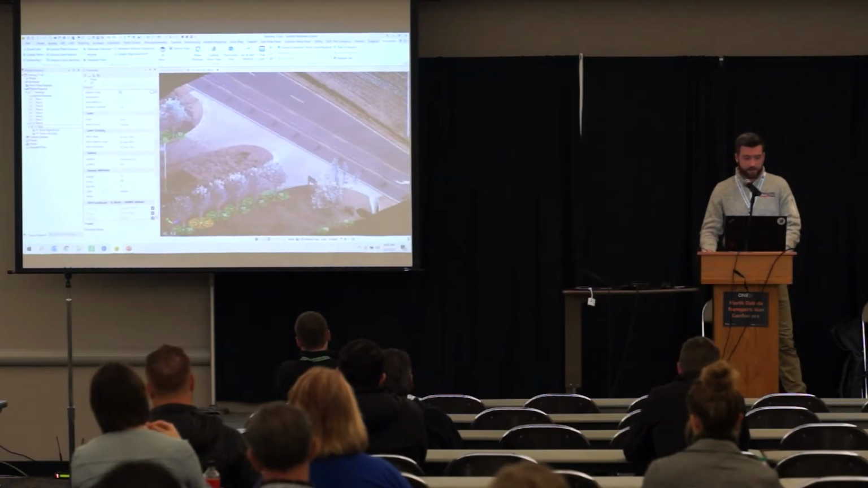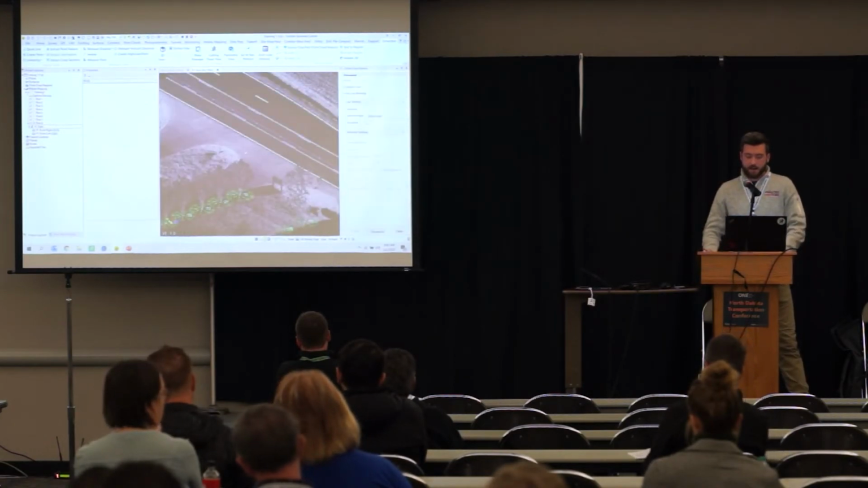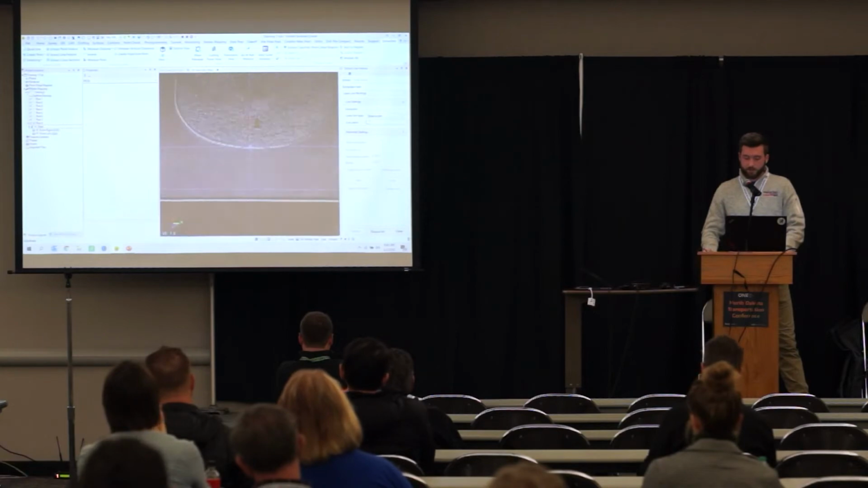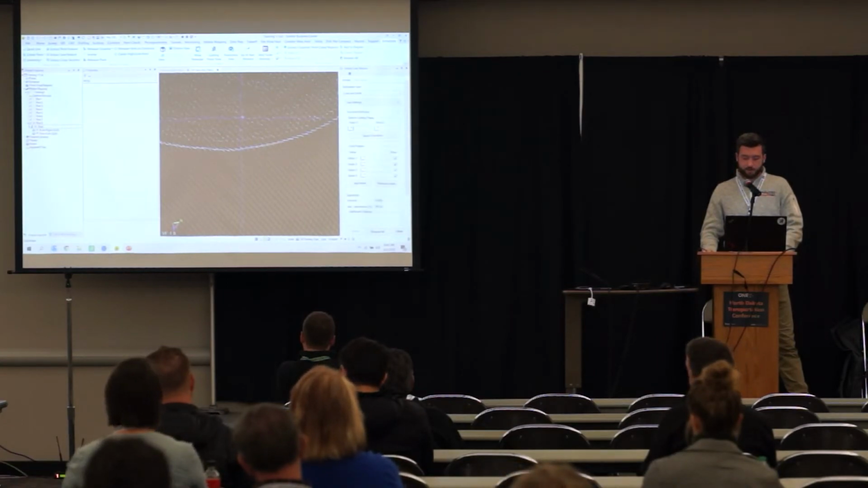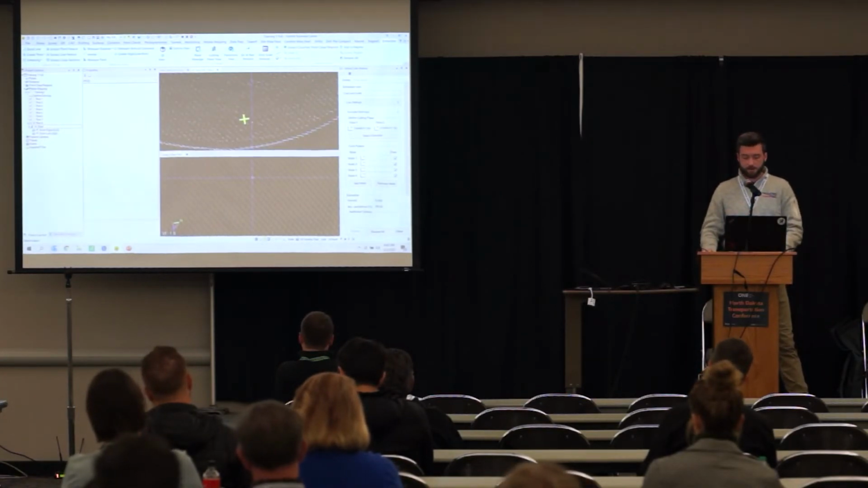Let's take a look at some line work. So I'm going to extract a section of this curb here. So if we zoom in, this is the curb. I'm going to use my curb and gutter tool. What this does is it essentially cuts a cross section through that curb.